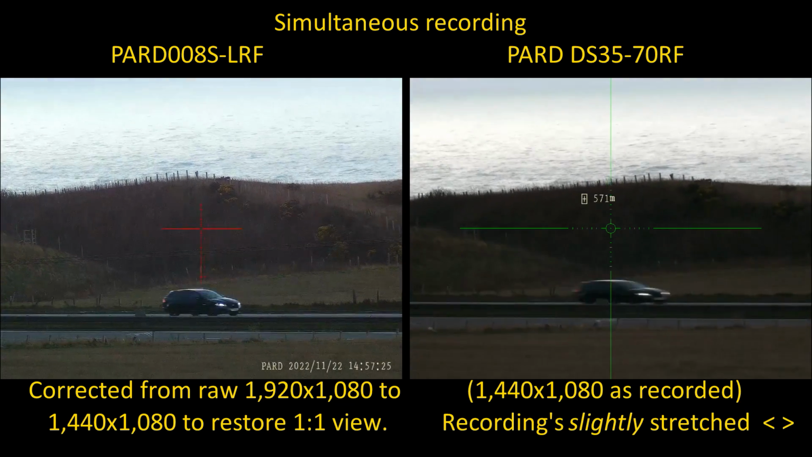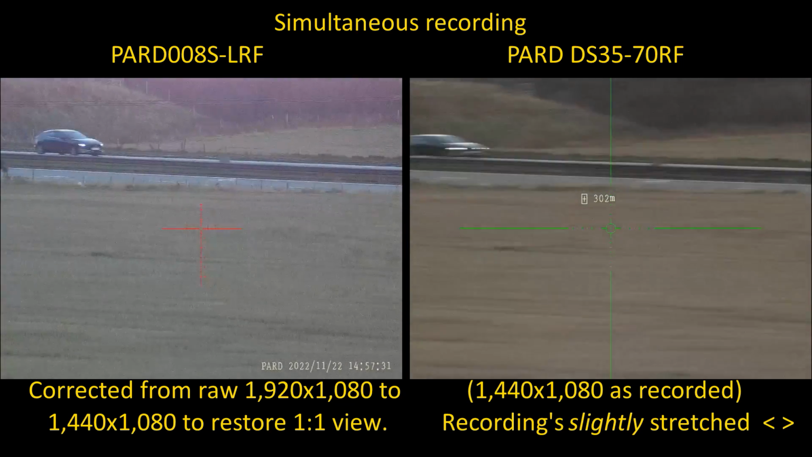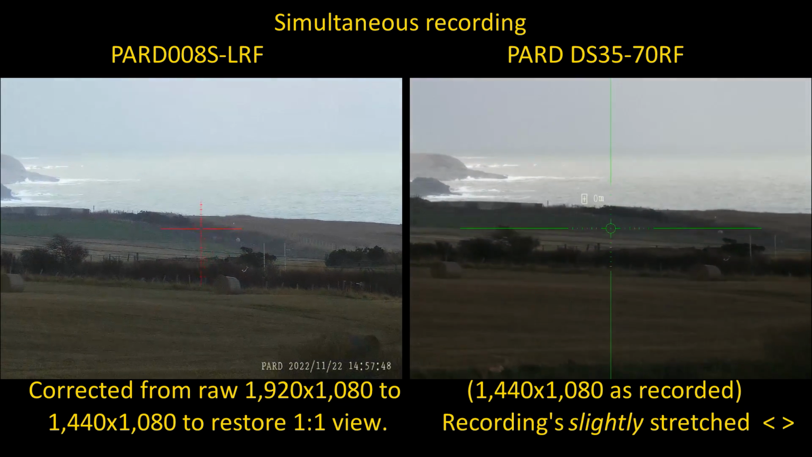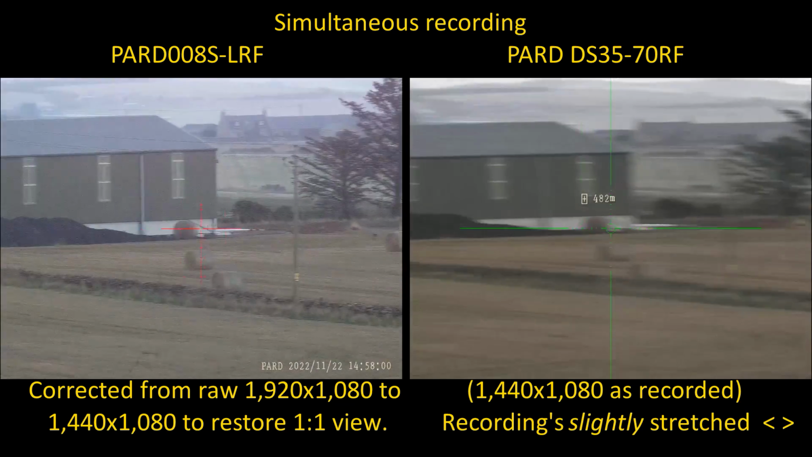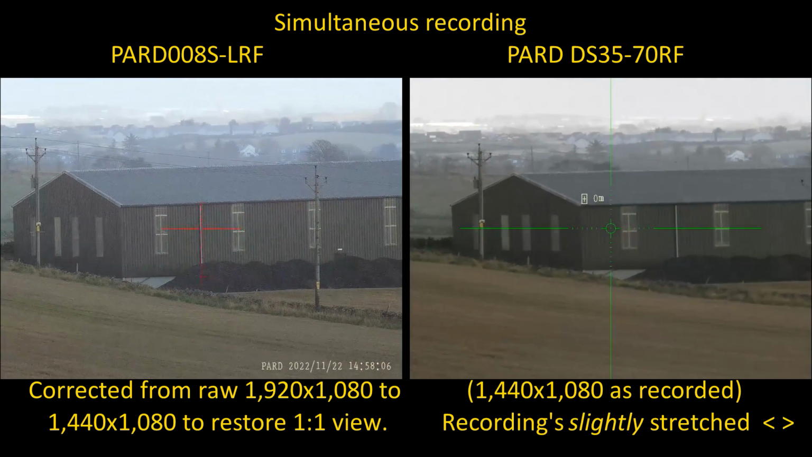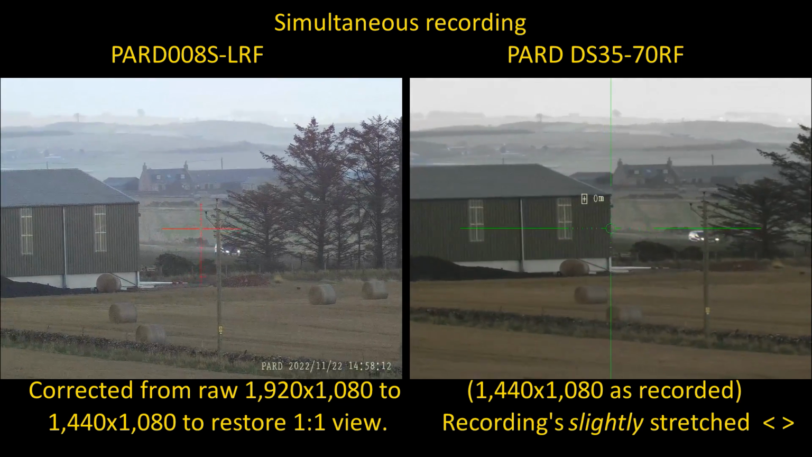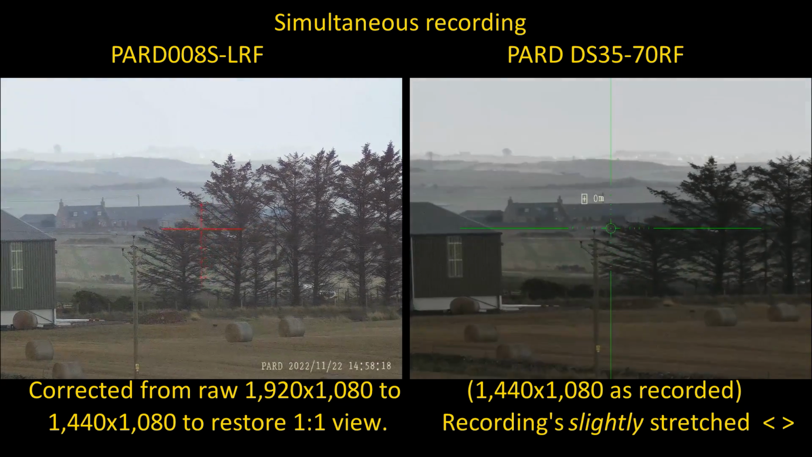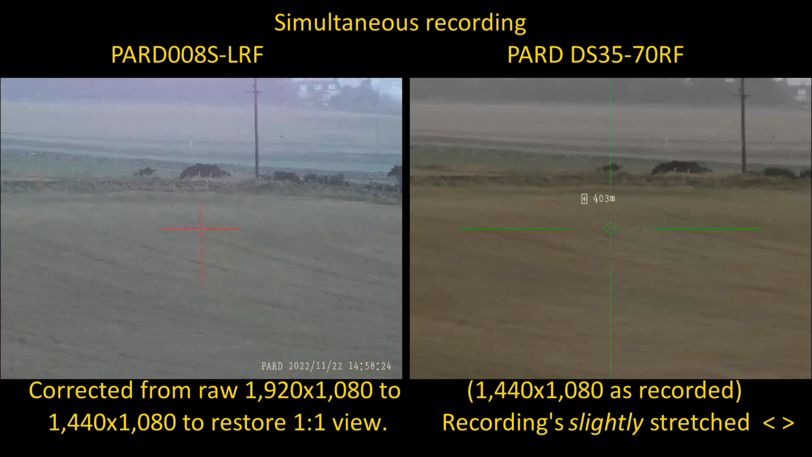Here I'm just getting some footage of the distant field beside the cliff edge, the slightly closer dual carriageway, and then looking to the left, further into the distance, we've got fields and cliffs, and then closer in we have a farm building here, a barn. And then as I pan around, I'm starting to see on playback that the hay bales are slightly stretched on the DS35's view. So the horizontal stretch ratio isn't quite perfect.